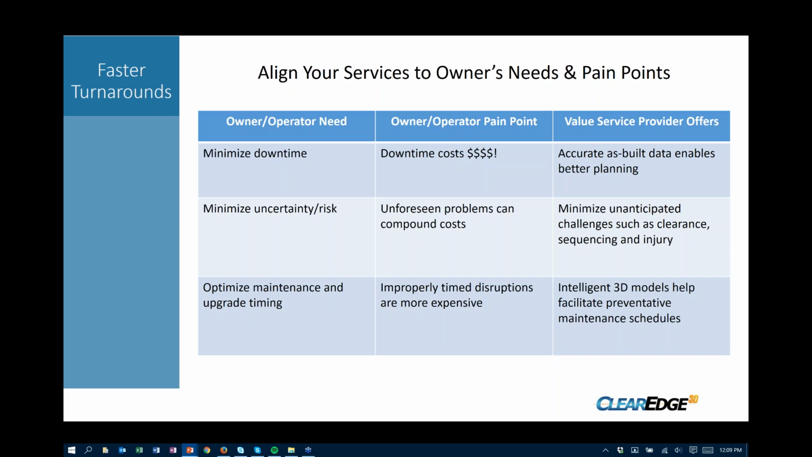Another major concern is not just in minimizing that downtime, but minimizing the uncertainty and risk associated with that downtime. Because unforeseen problems can really dramatically compound the costs of any downtime issue that they need to have. So if you can use that as-built data from the laser scanning process to figure out the clearances, figure out ahead of time the sequencing, you can prevent injuries during the process. All these are the types of things that you can do with laser scanning that can really remove as much of that risk of the downtime process as possible.